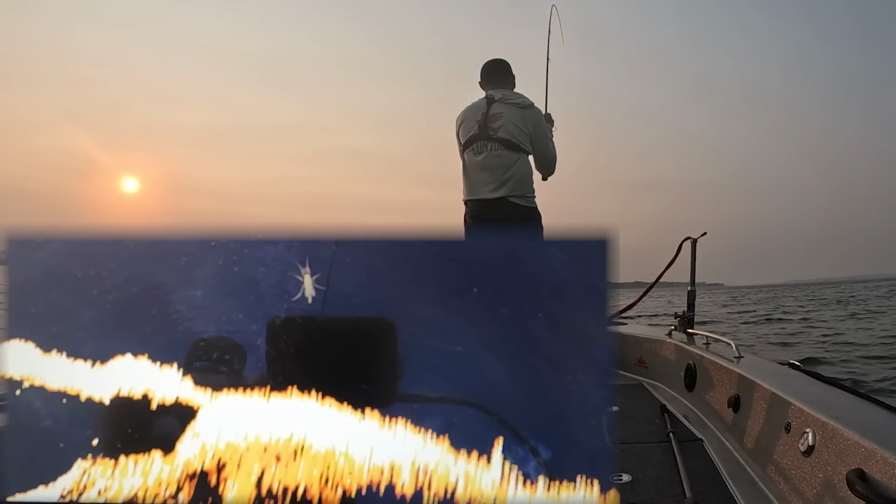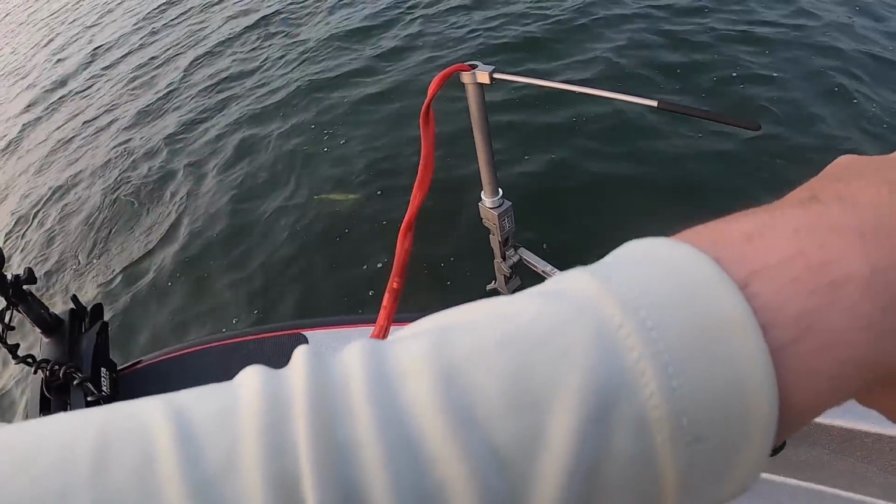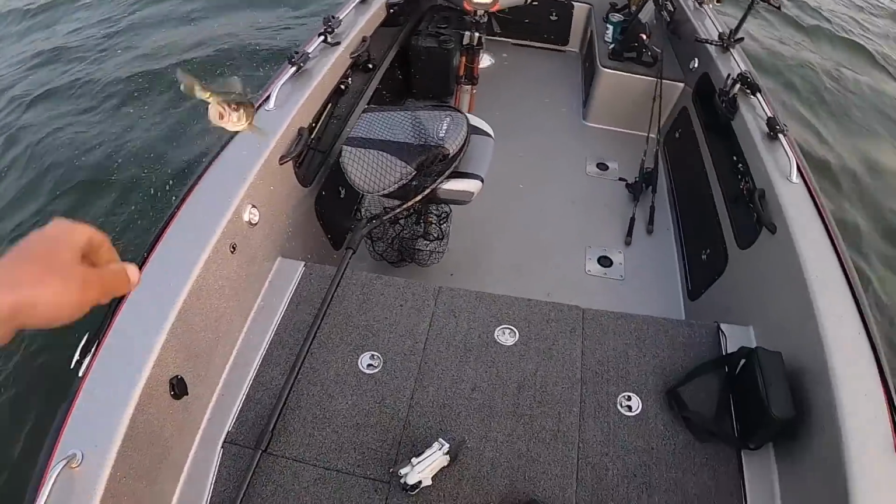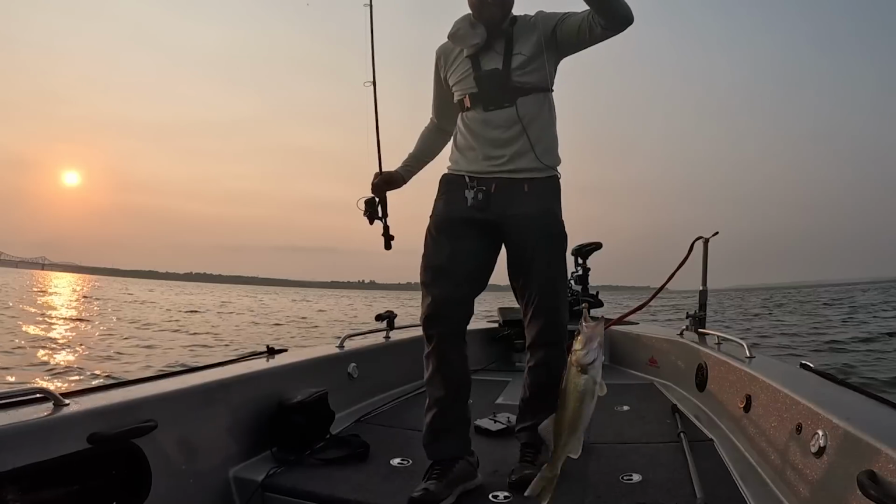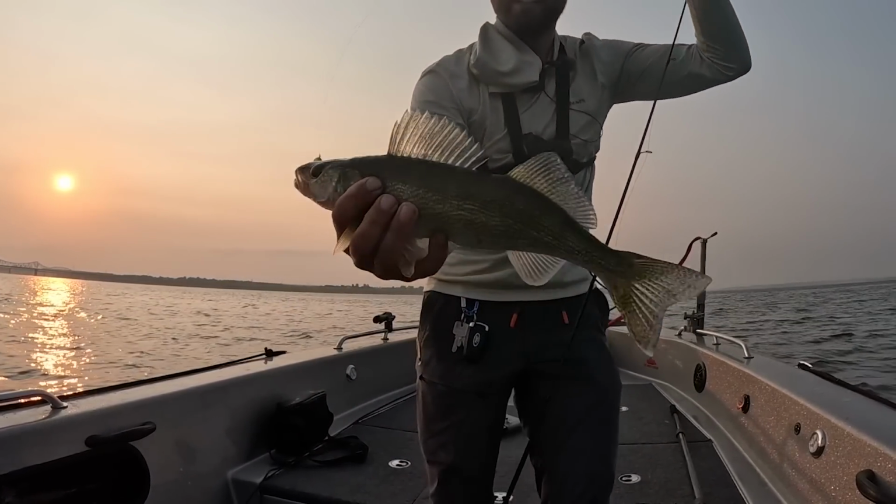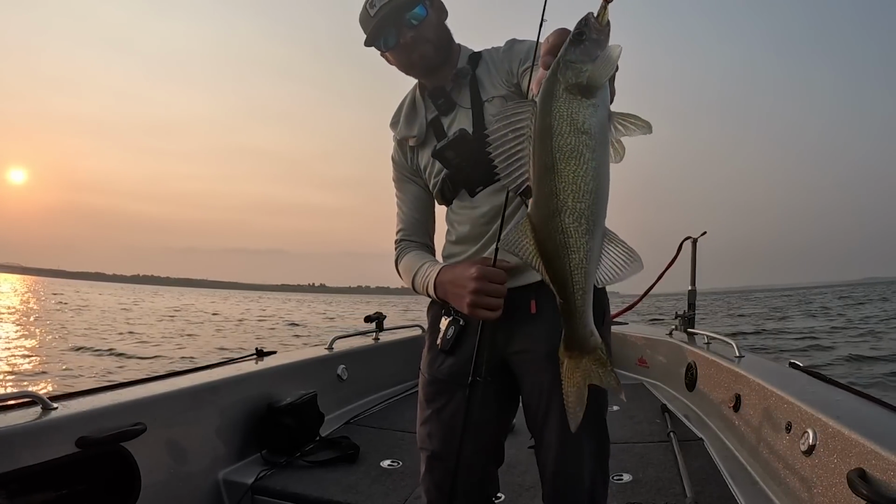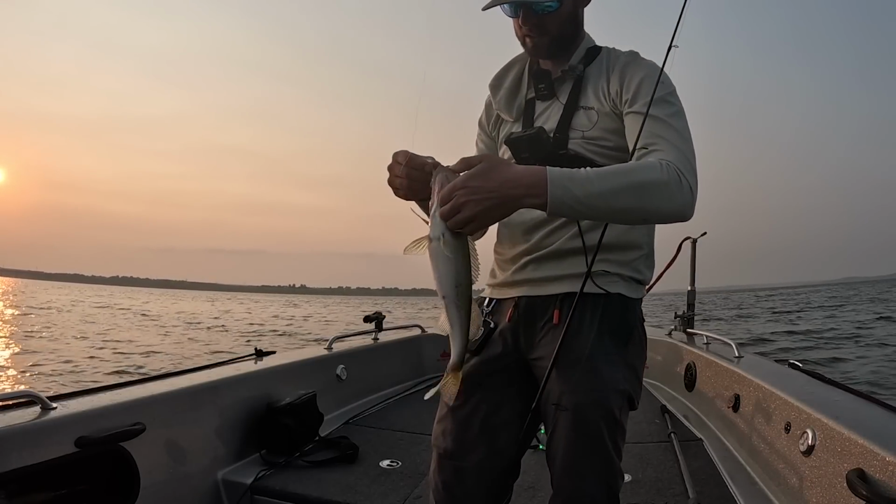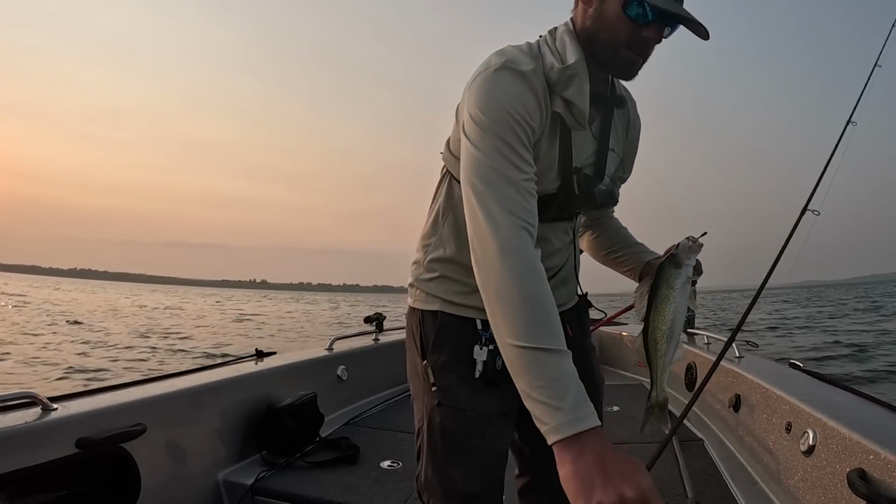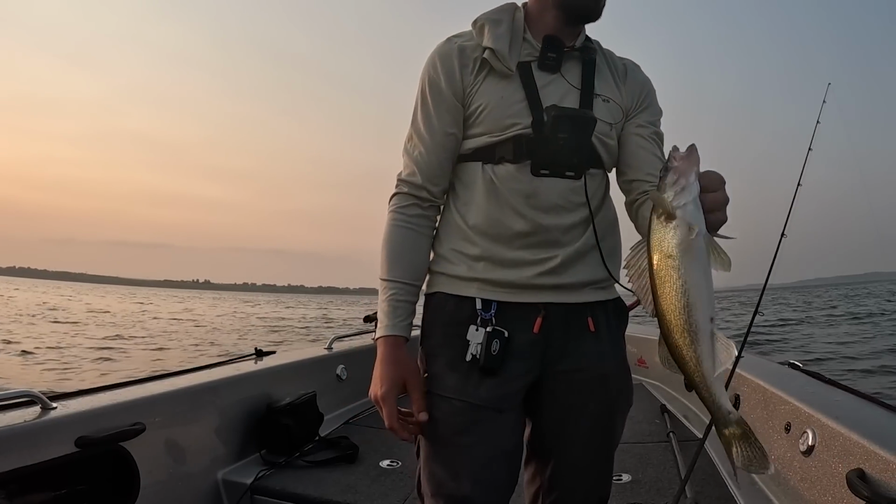Right there. Better? Come here, bud. Well, we're getting nice keeper size ones. He's a nice one. Look at that guy. The biggest one of the day so far in the first 10 minutes. Well, like I said, this is going better than expected for being out here for about 2 minutes so far. We just stopped on the first point that looked a little fishy on the map. And there we go. Nice walleye right there if you want to keep one anyways. We'll let him go for now.